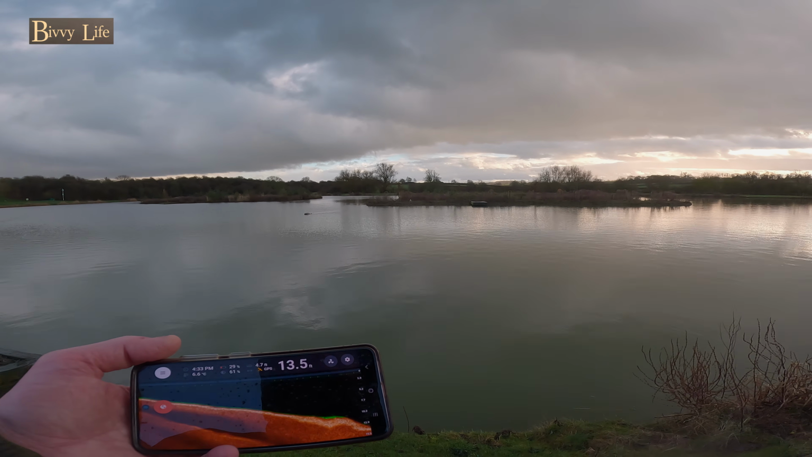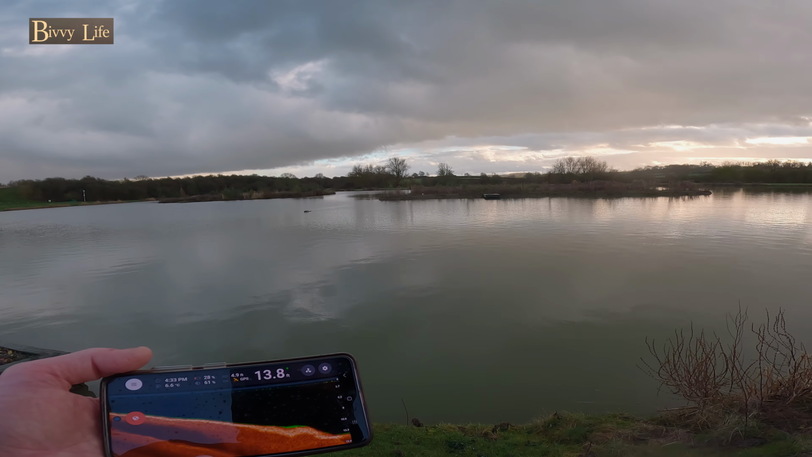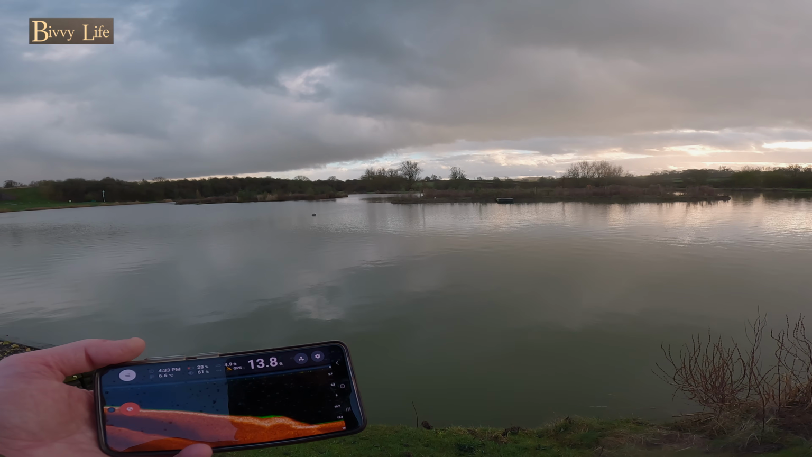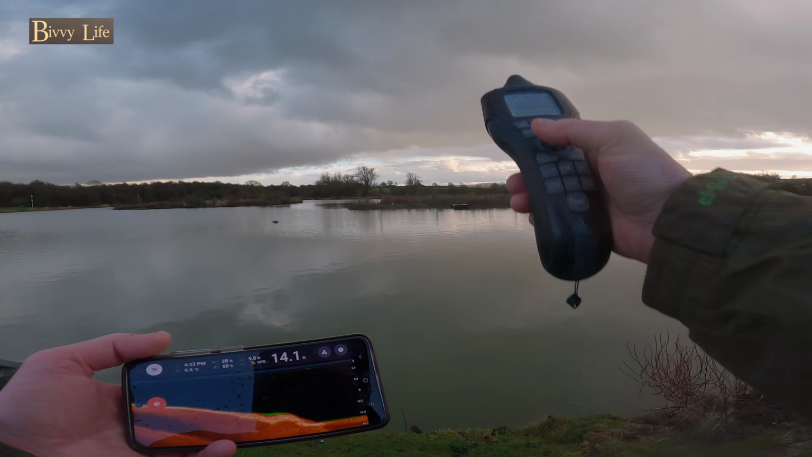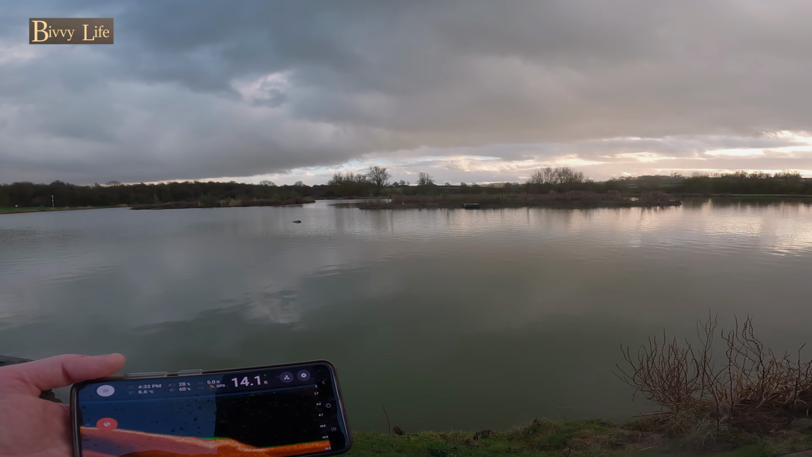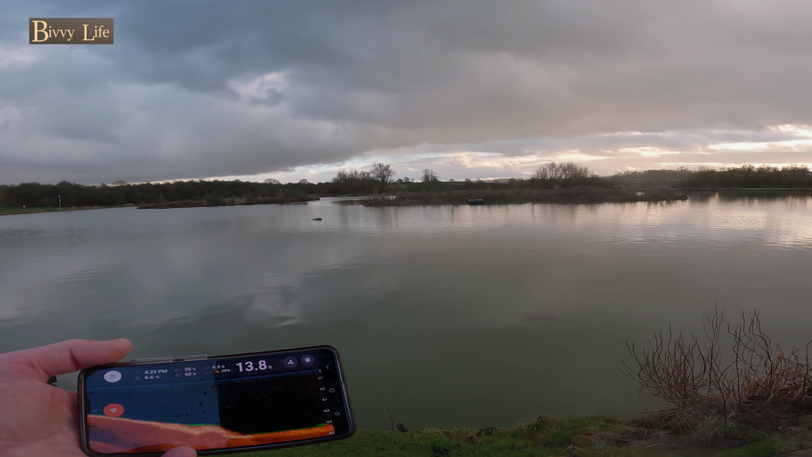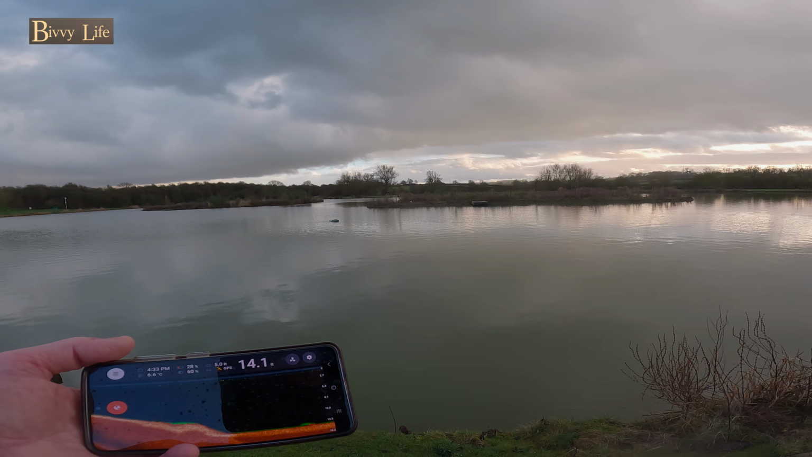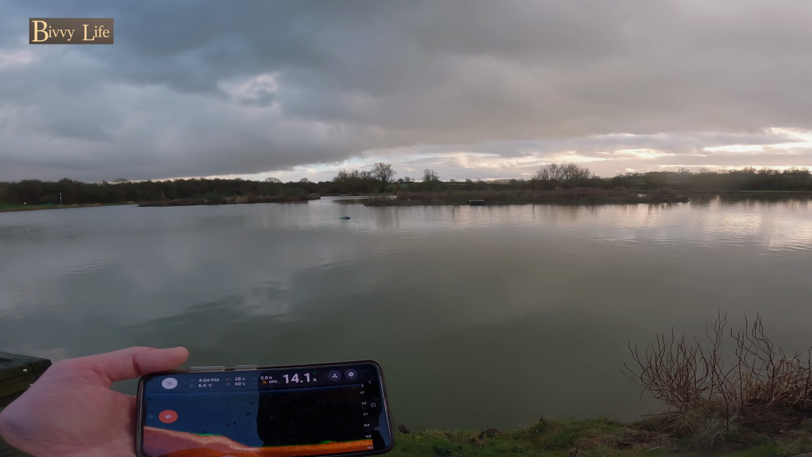12.1, 13.1. Another drop off there down to 13.8. That's a nice little spot. We're about in the middle now between the camera and the island, so that's about what is it? It's about 20 yards now where the boat is from the bank here, and that is a nice spot there, proper flat, 14 feet, which should be nice this time of year.